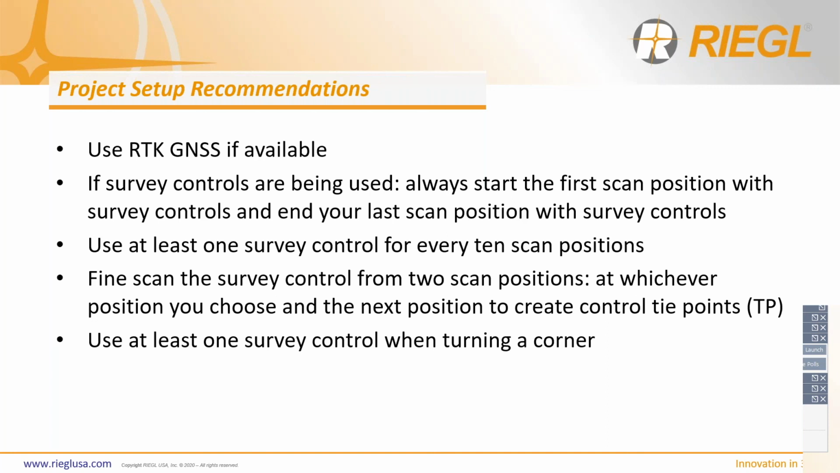Use at least one survey control for every 10 scan positions. Again, that known survey control, use that to lock yourself in and to keep your accuracies tight. Fine scan the survey control from 2 scan positions, at whichever position you choose and then the next position, to help create control tie points. Again, to drive it home, it just really helps tighten down your accuracy. And then use at least one survey control when turning a corner.